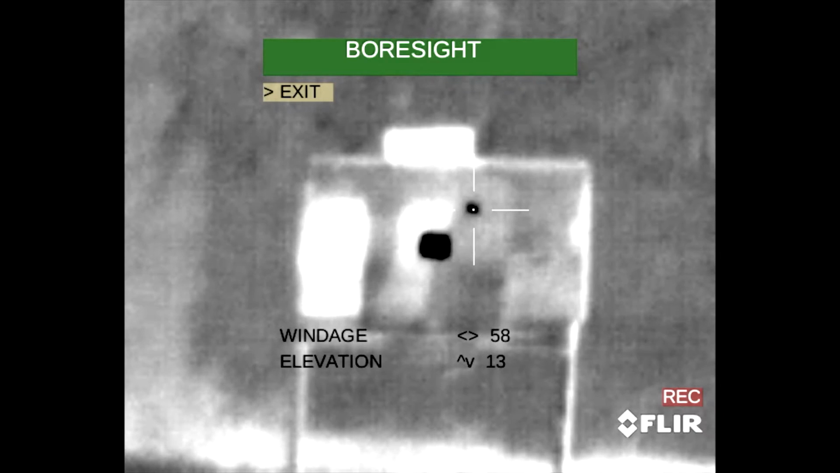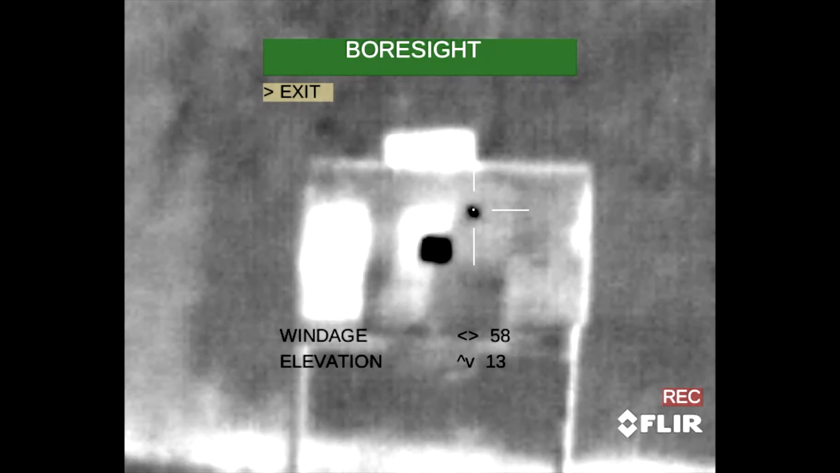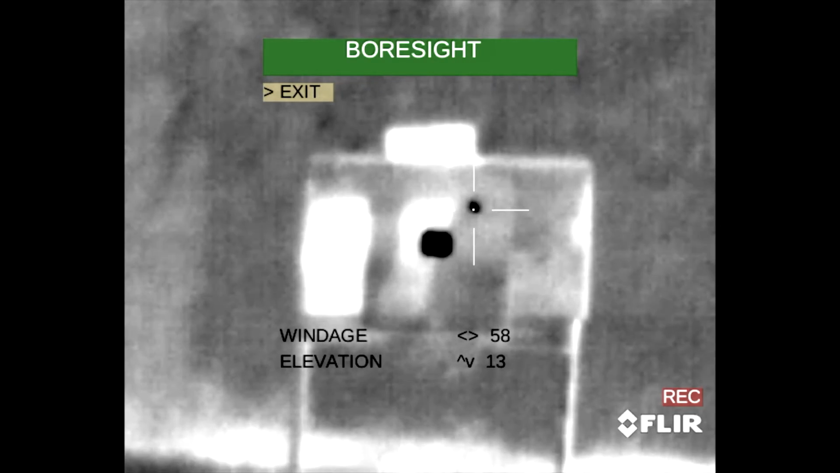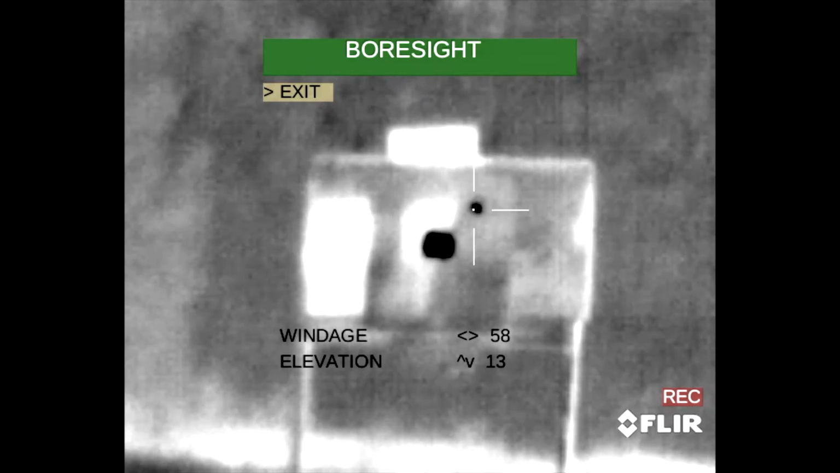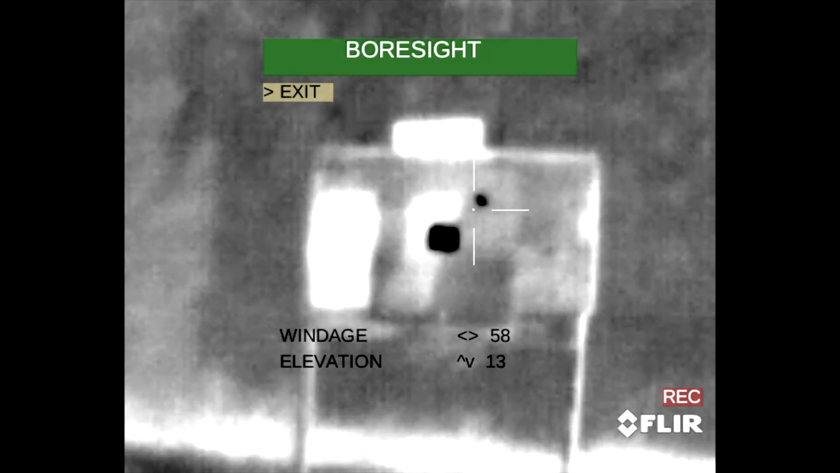All right. That looks good right there. So I just use my up button and my right button to get to my first shot. To get out of this screen, you're just going to push the menu button for exit.